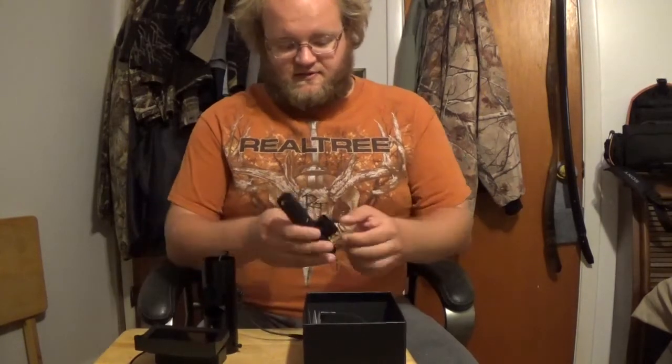So, final thoughts on the Megaori 2 scope cam. I'm really impressed with it for $100. It's not perfect. There are a few things about it that I don't particularly like, but all in all, it's really good. Works good at night. Works good during the daytime.